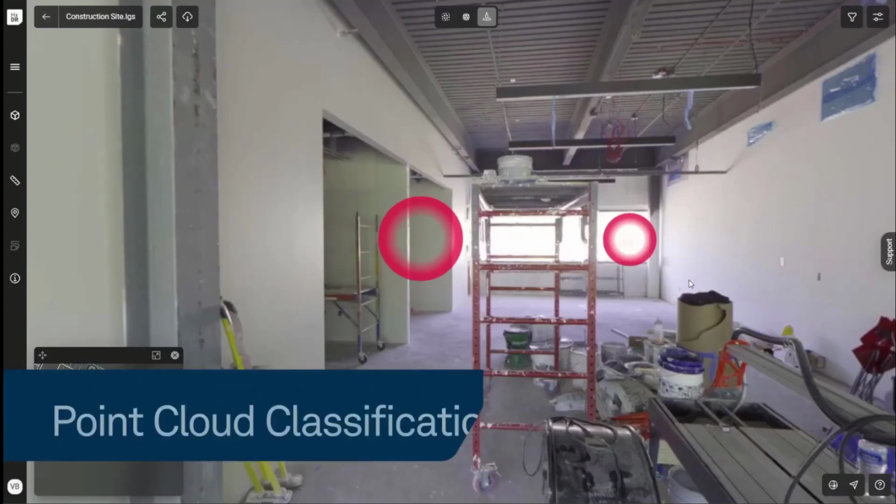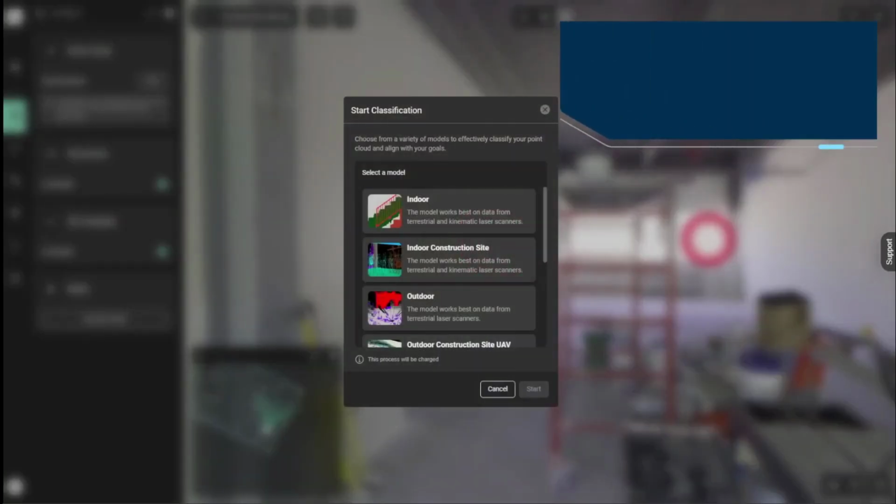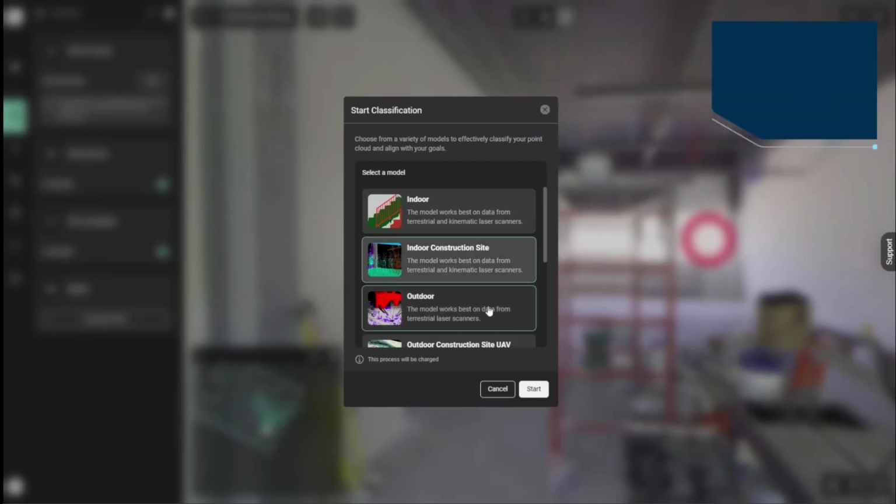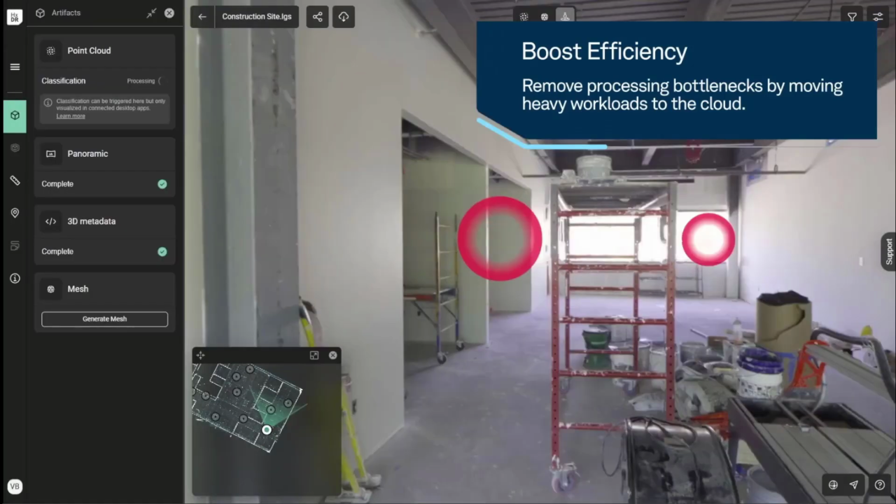So this is a really nice video here. I'm just going to let this run and I'll talk over the top. So all you do is you go to your artifacts panel on the left-hand side and you click classification. You choose your model, so you can see here indoor construction site. Probably choose indoor construction site for this particular one and click start. And that is it. It goes off and it does it in the background, and you completely remove those bottlenecks.